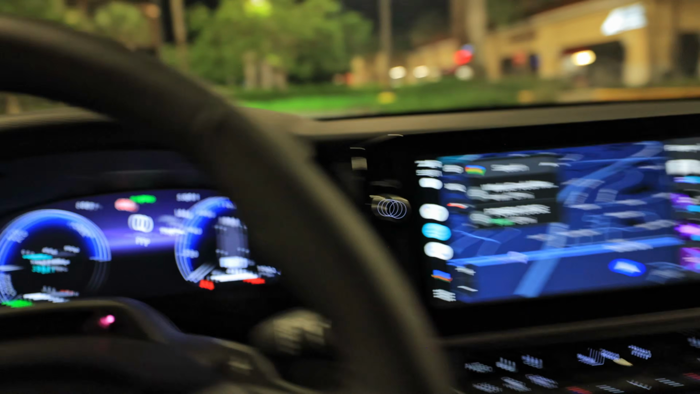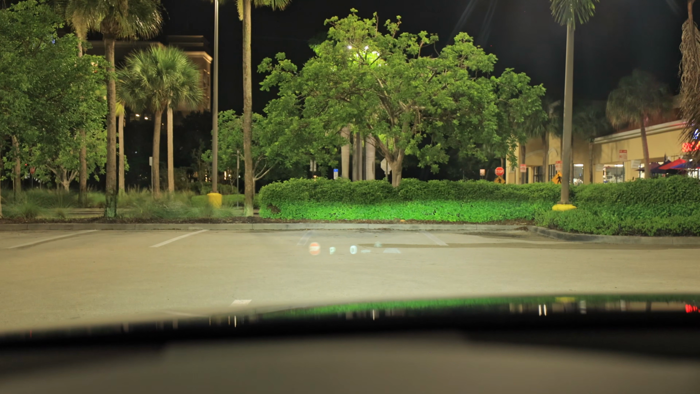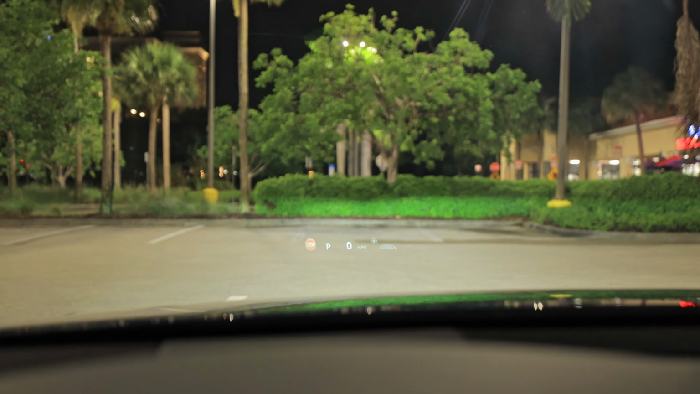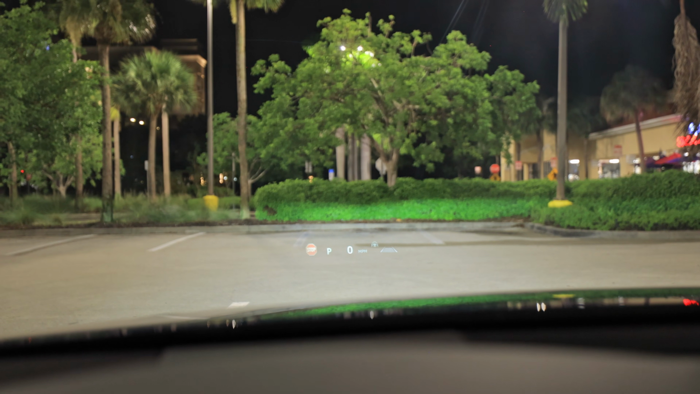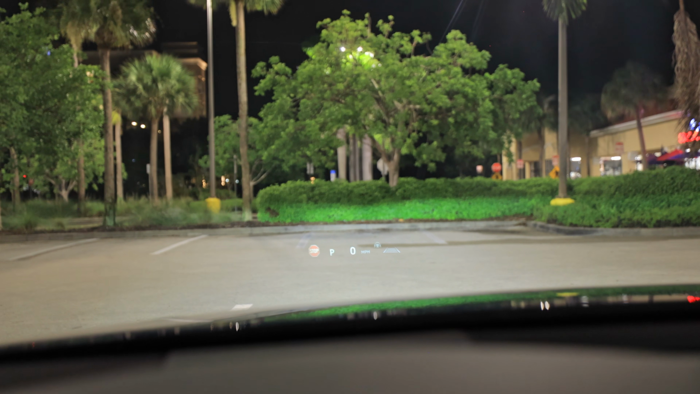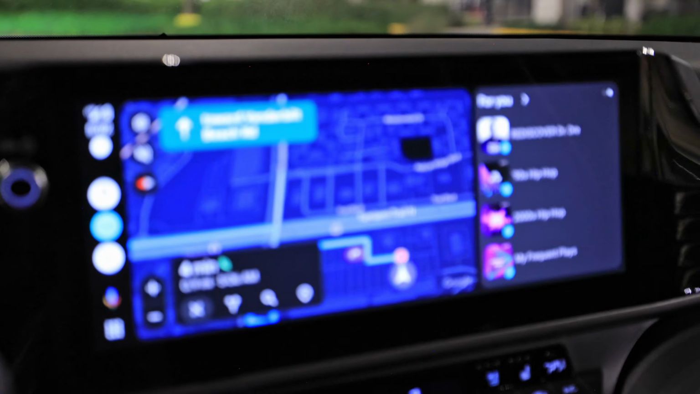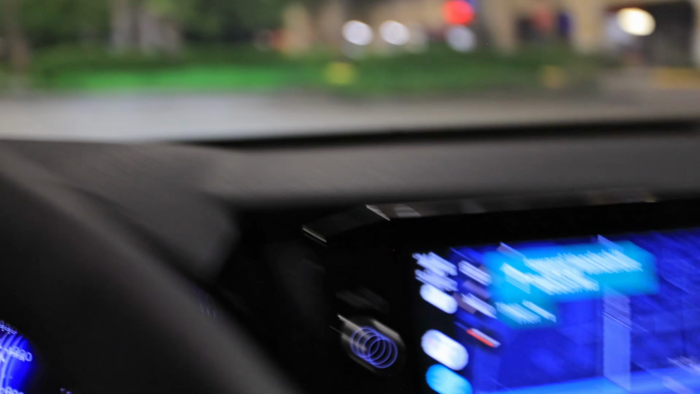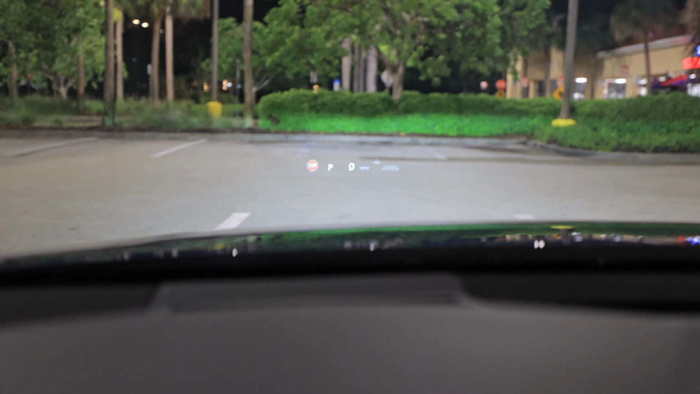All right, head-up display. Yeah, we do have a head-up display here. Let's see if we can focus on it as best as we can. The head-up display is pretty good. I don't have any of that two-tone effect. It sits really high off the hood. It's clean, it's clear. I don't believe it gives me turn by turn when I pull up an address here on Google Maps. So that is a bit unfortunate, but again, I'll have to test it a little bit more.